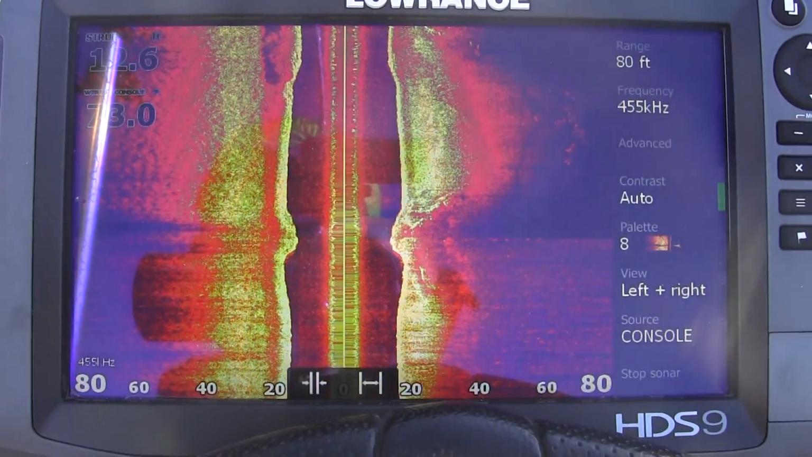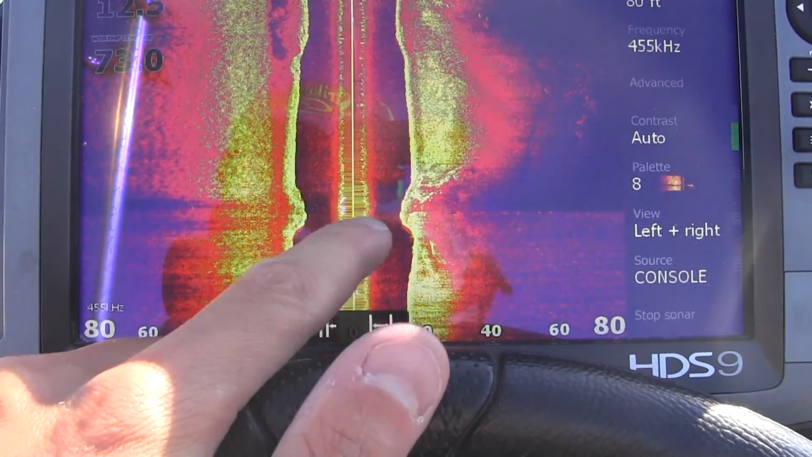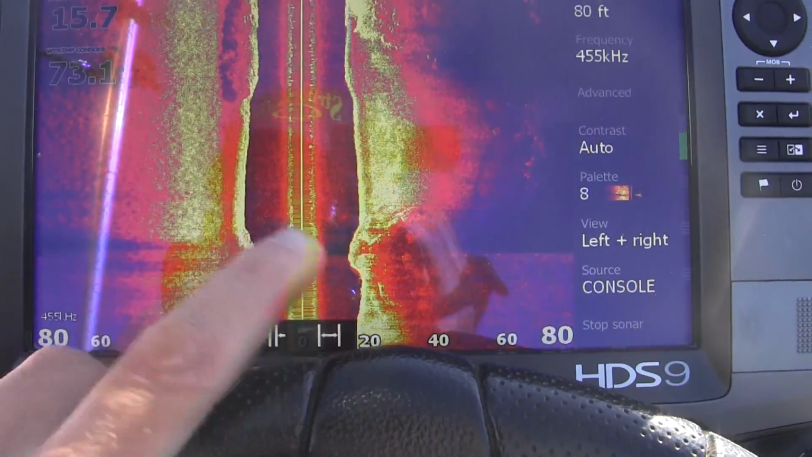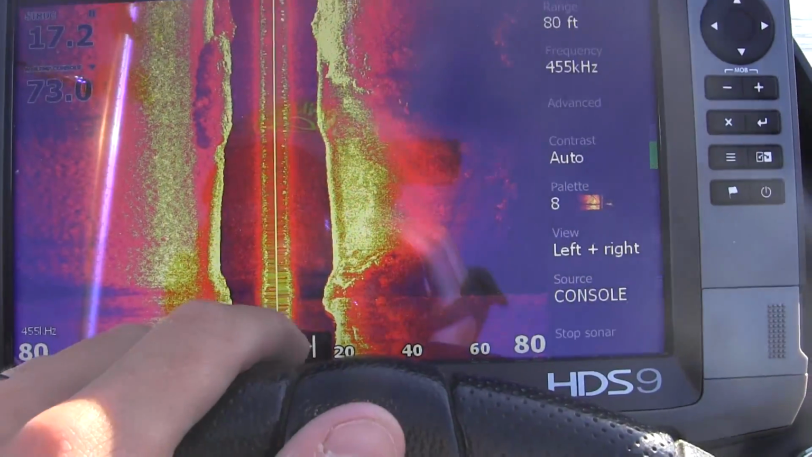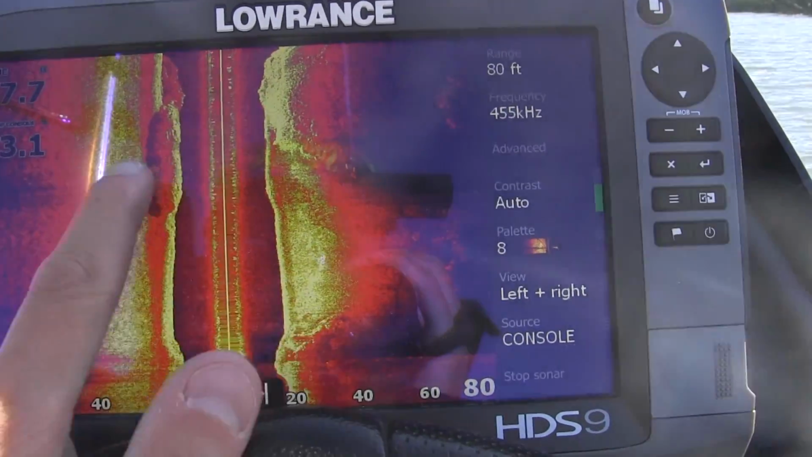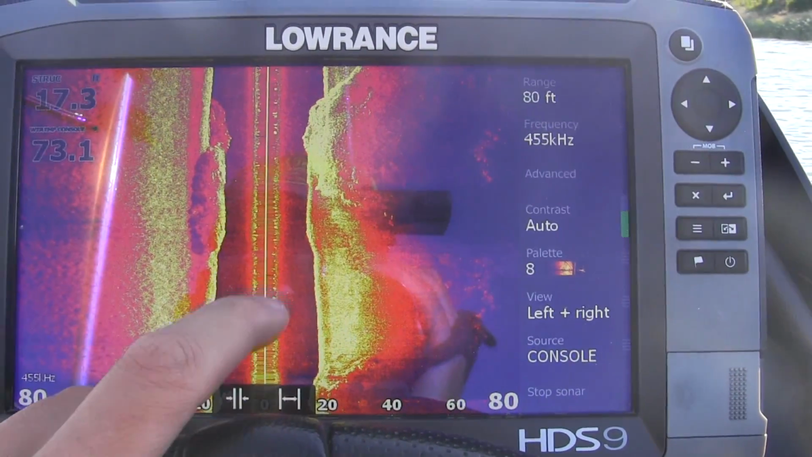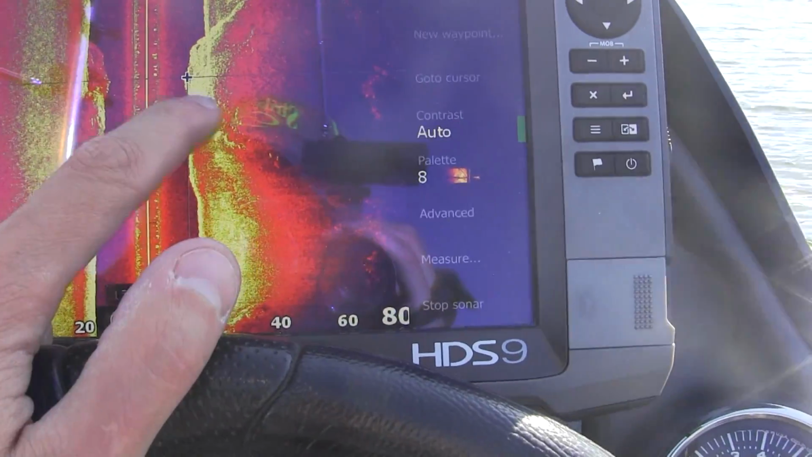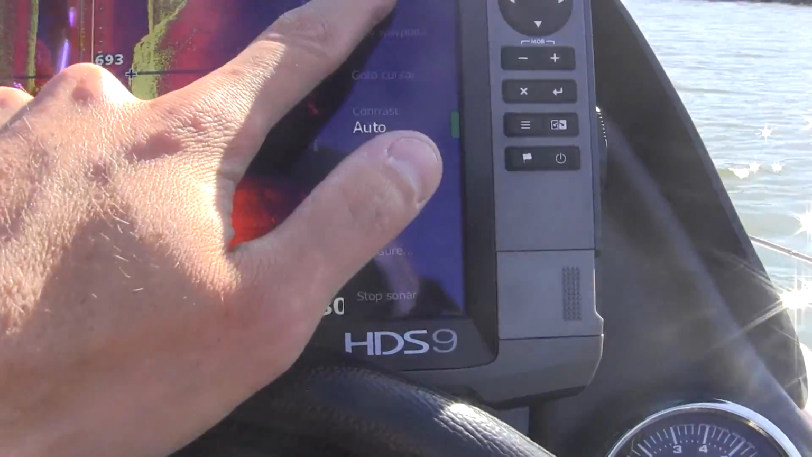So I've been idling for a few minutes. I've seen a couple of different depth changes here, and now I'm coming up to some structure. Obviously this shadow here means it drops off very fast, and there are quite a few different variations of rock and or weeds. This particular area right here might be something where I actually just waypoint with a big rock and turn around and fish it.